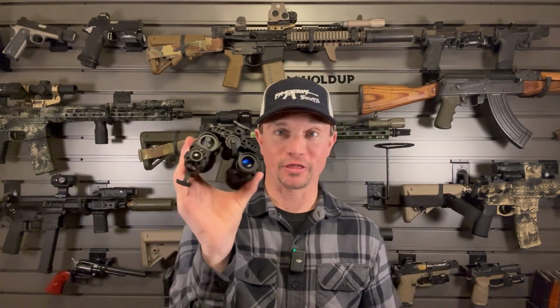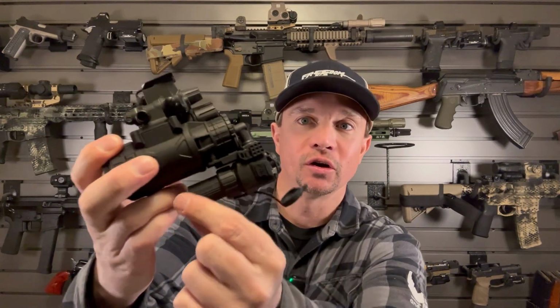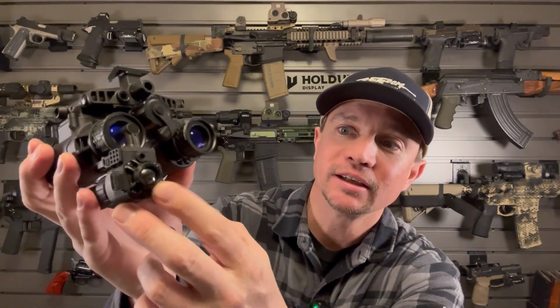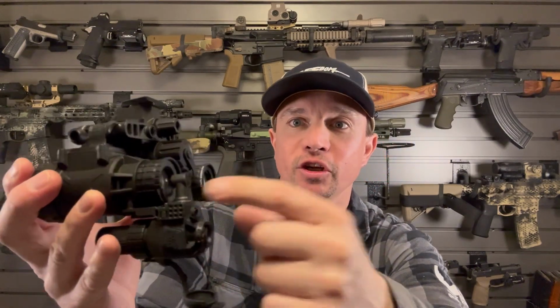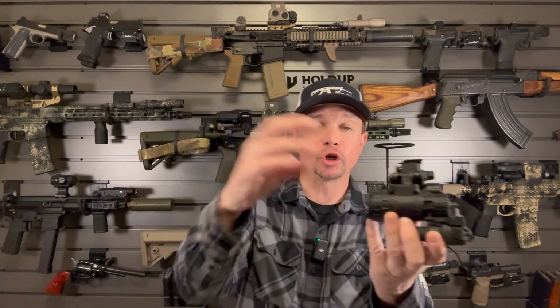And so when they asked me if I wanted to try out their Fusion clip-on thermal for your night vision goggles, I said, yeah, let's do it. So they sent this thing out. This unit is crazy. So this back here, you put a CR123 battery in it. It is a very small unit. So right here, this is your thermal sensor. And then this is a projector that projects the image into your night vision tube.